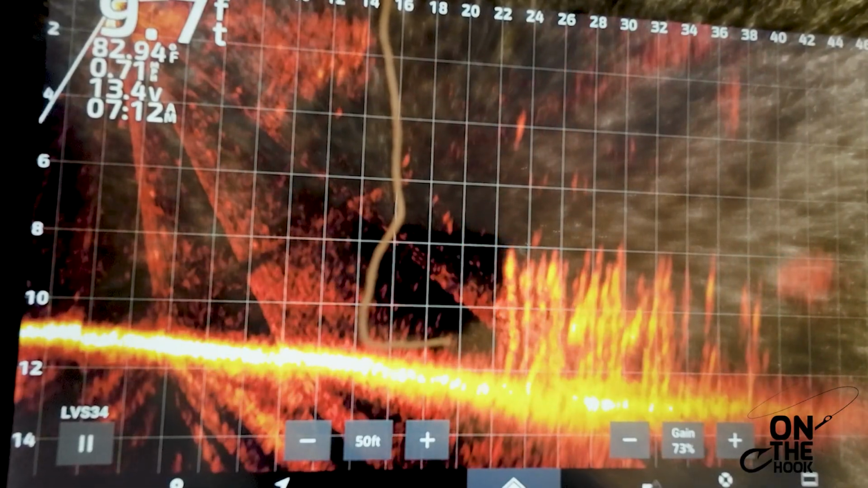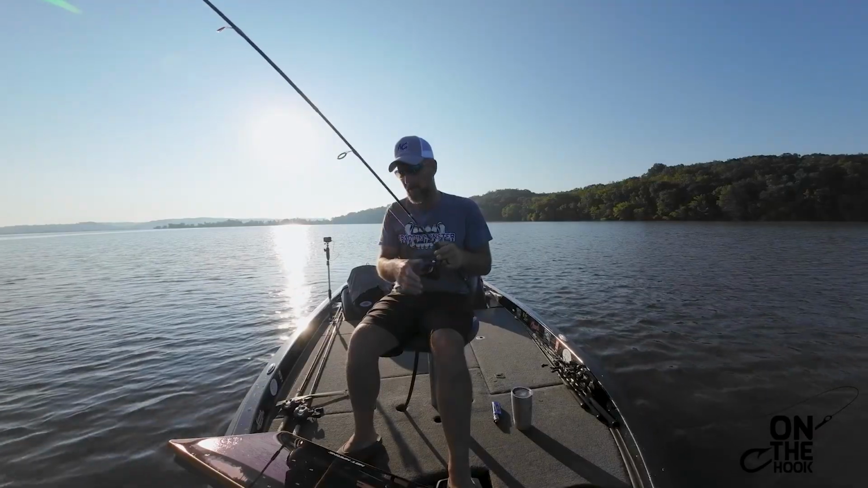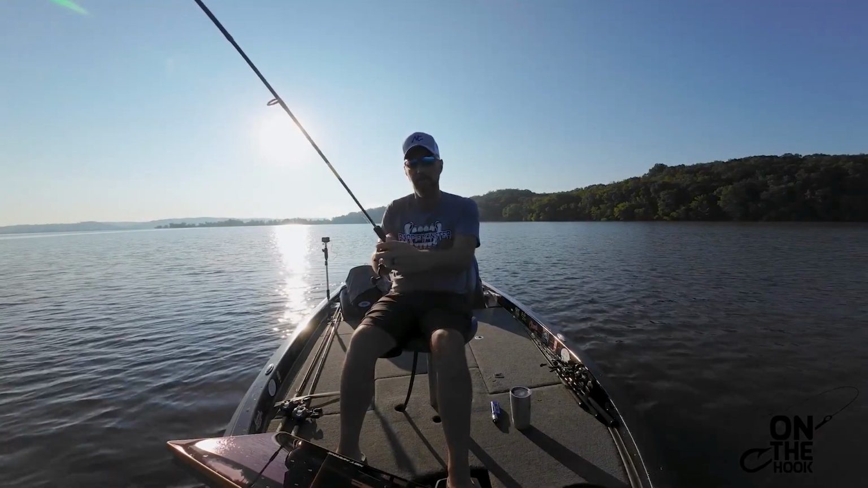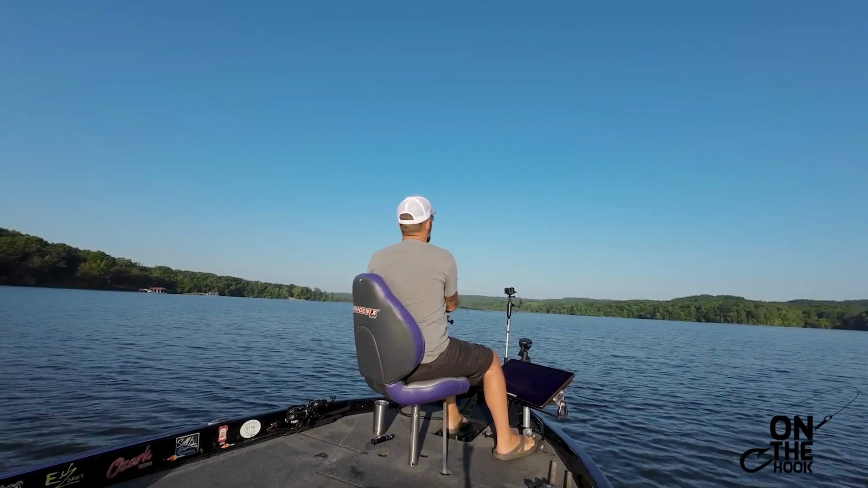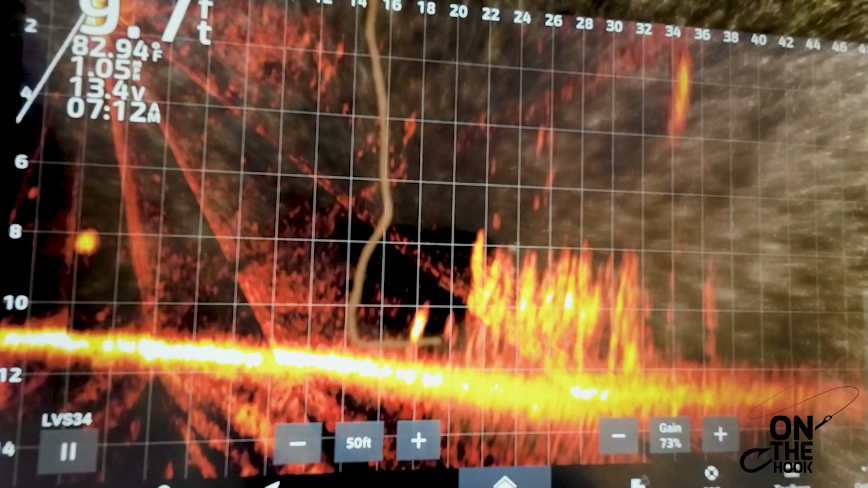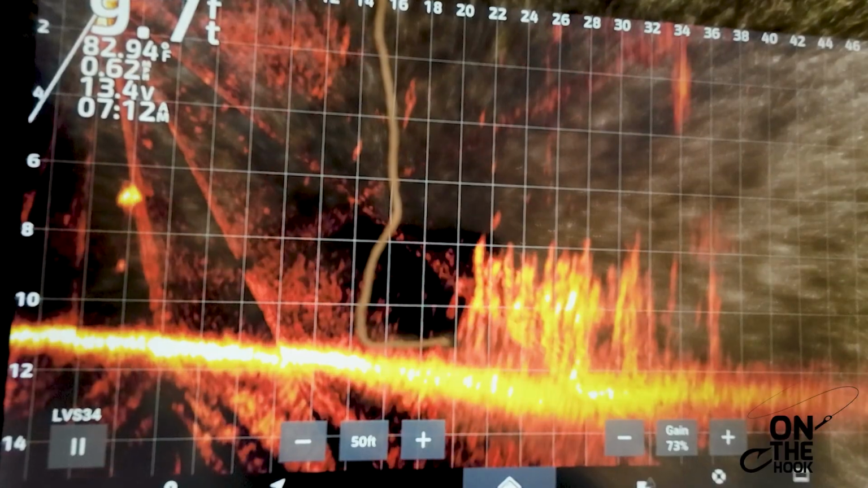That one followed me all the way through the stake bed. As soon as I get off that stake bed, I will start burning it back to the boat. I don't want to pull those fish off that stake bed. If I pull them off that stake bed, party's over. They'll end up getting aggravated or spooked or something and then not hitting again.